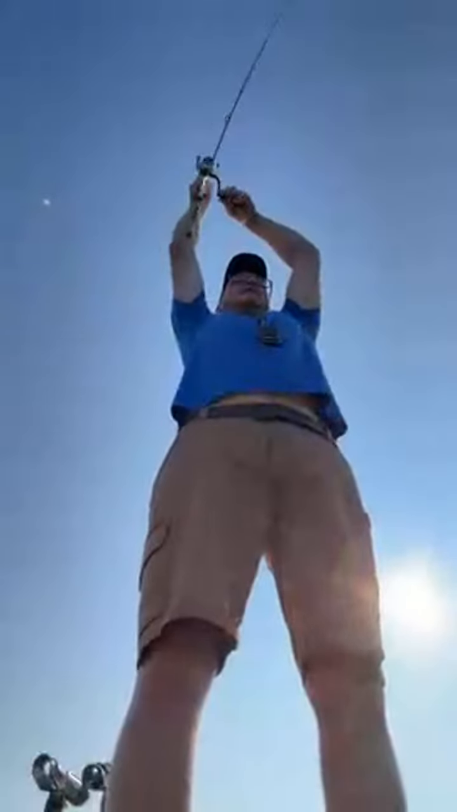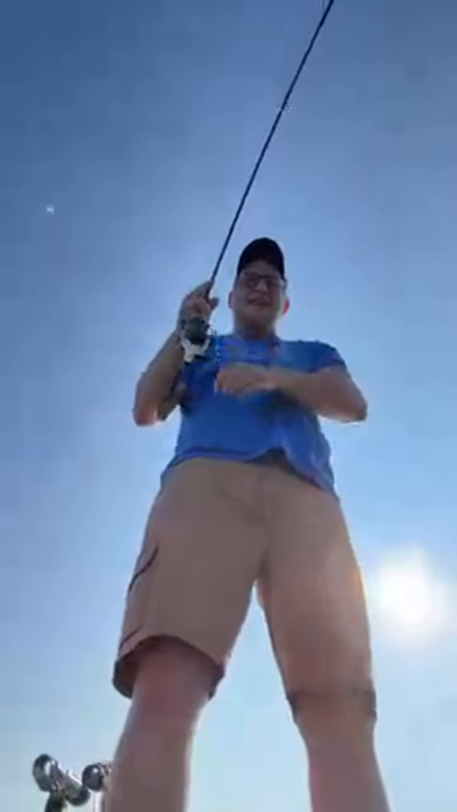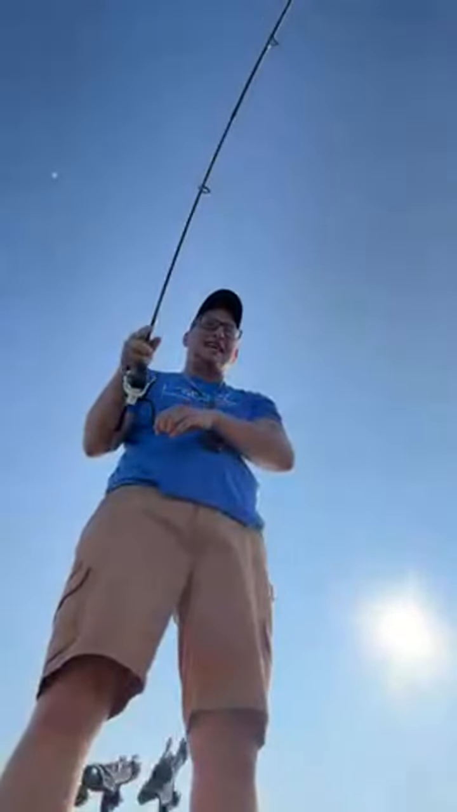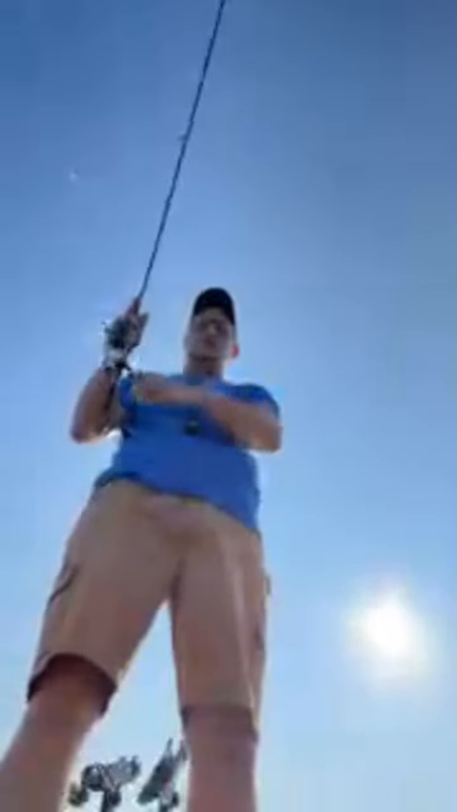He's got it. I went to drop back down and it was just slack line. My line was just blowing in the wind, completely slack. He's fighting good. He wants to be big. It's not 10 pounds, I'll tell you that. That's another quality. Ooh, just a nice 22 incher.